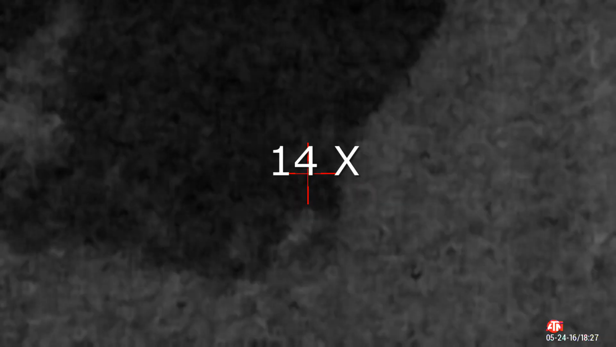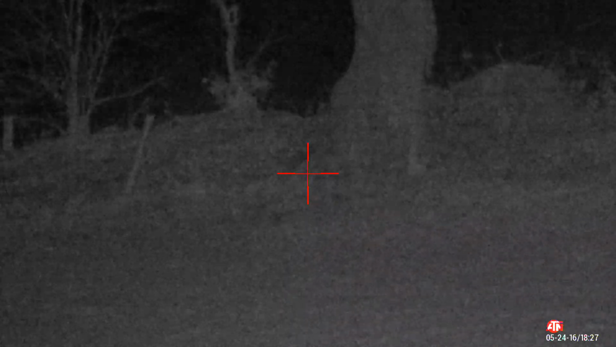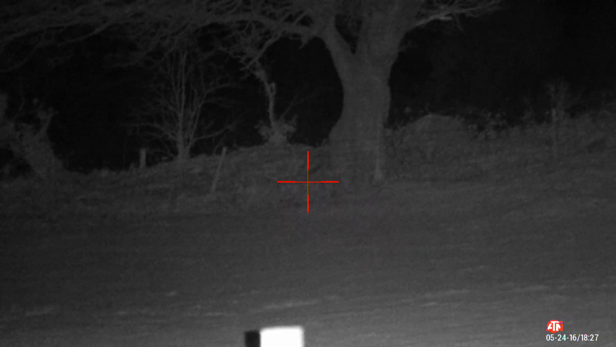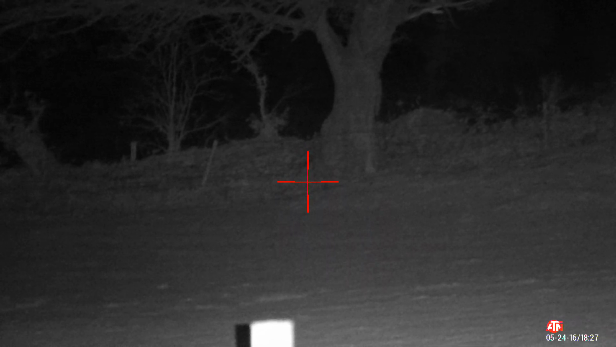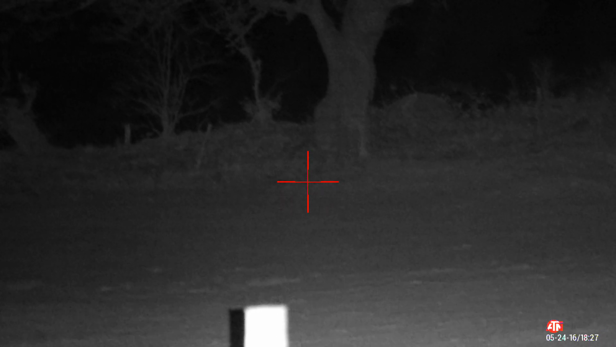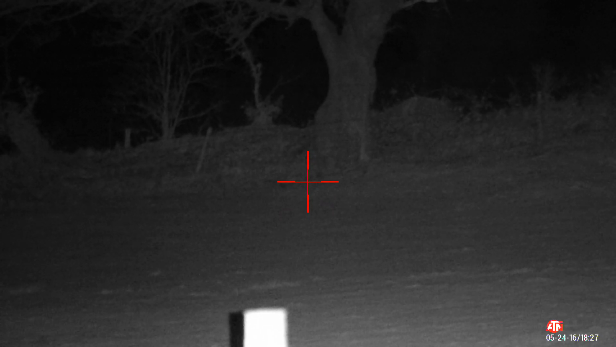We're a bit close there. It's not very clear. I think 3 zoom there really. Not that I'll be shooting anything at that range with it. Not any live targets anyway.